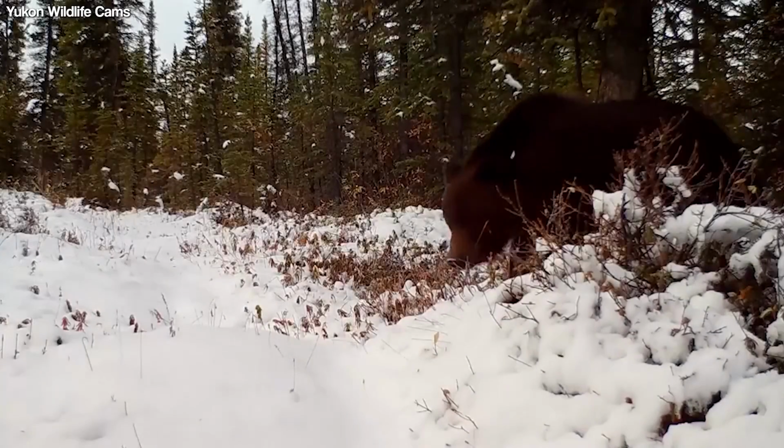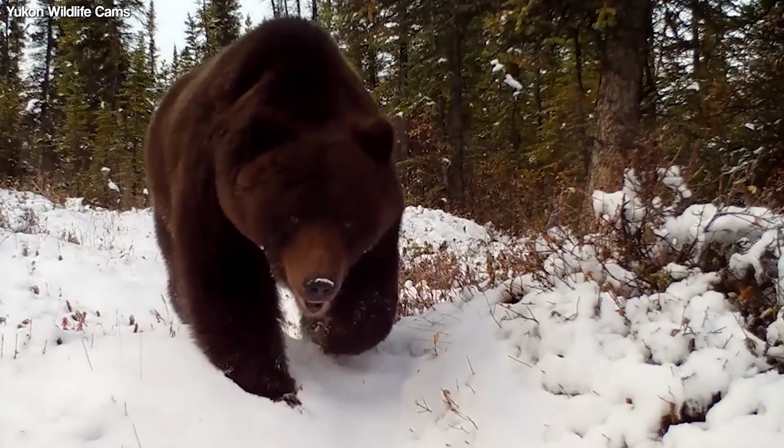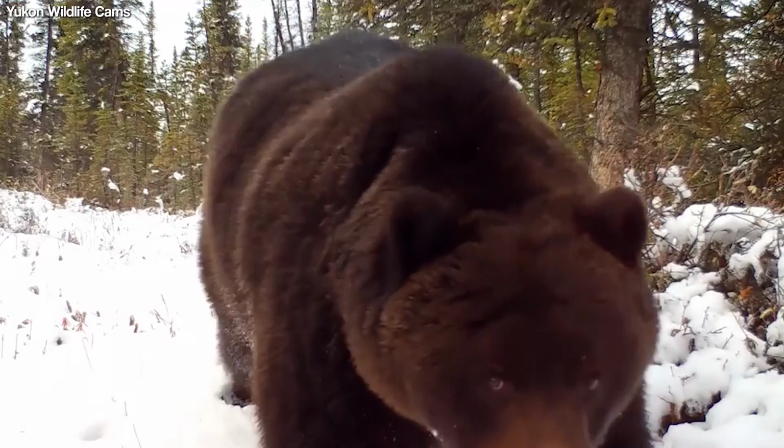The footage shows a large grizzly bear walking across the snow. The angle of the camera was set such that it would reveal the undersides of the large feet of the bear.